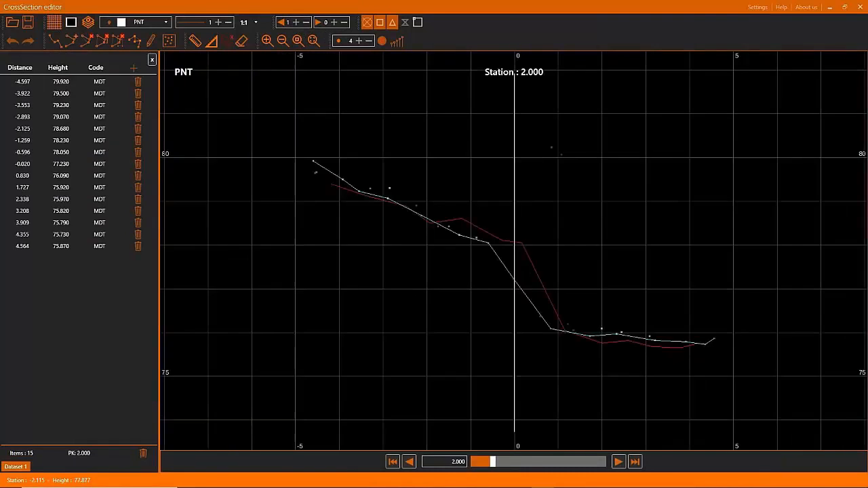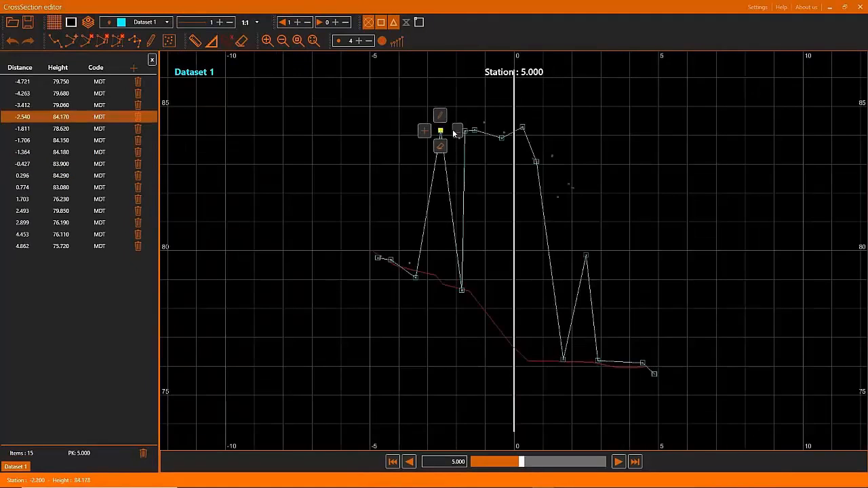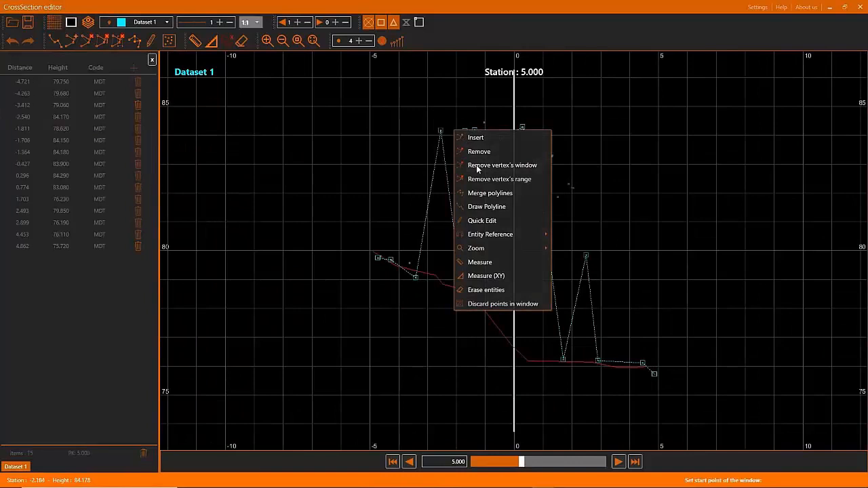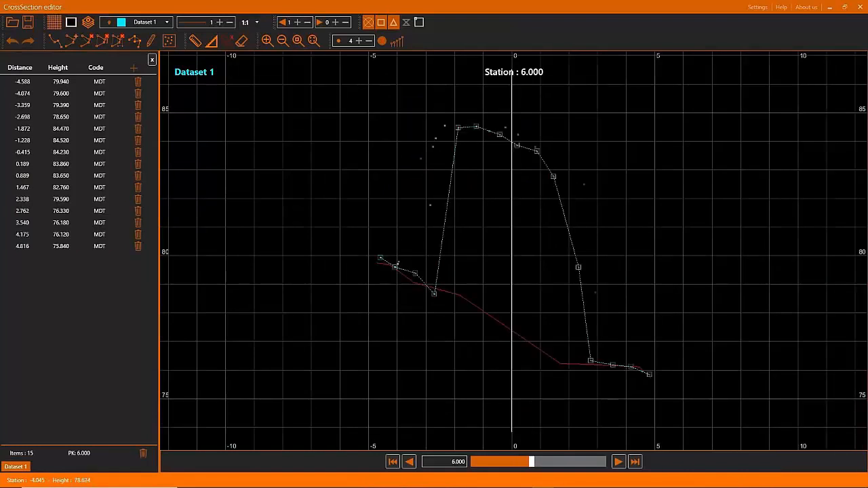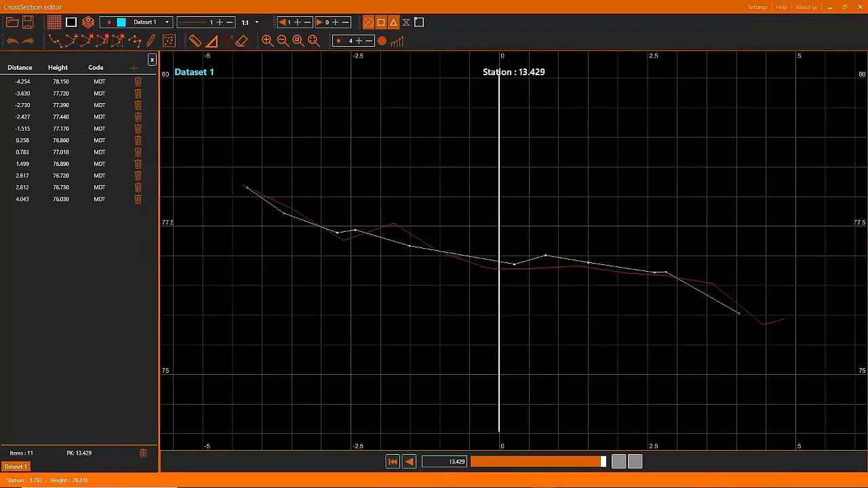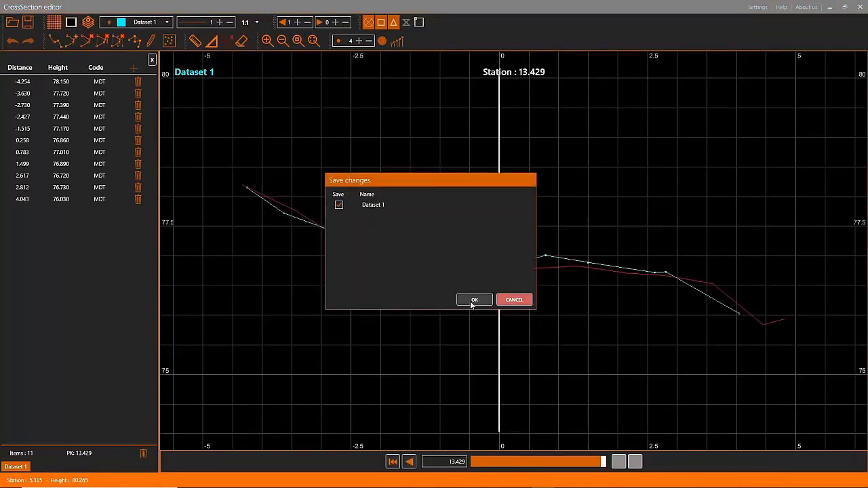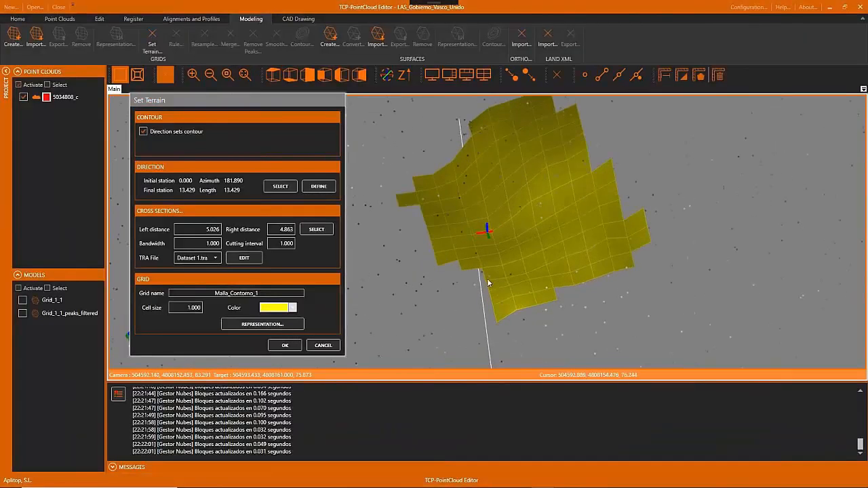For example, we can see here each cross-section and the previous one. This is useful to edit the cross-sections that we generate. We can edit them by removing vertices, or also drawing a new segment, and the cross profile will use this segment to create the cross section.